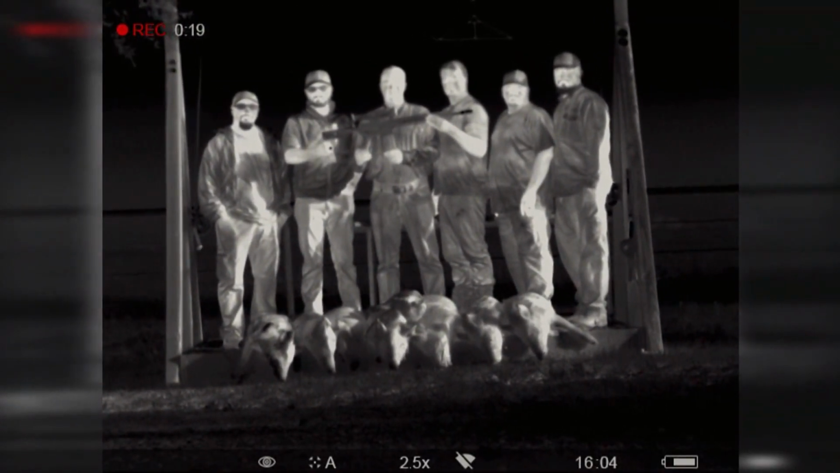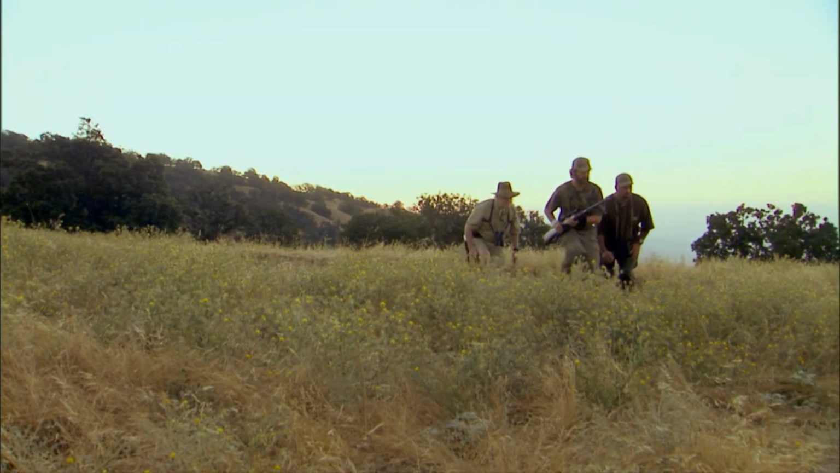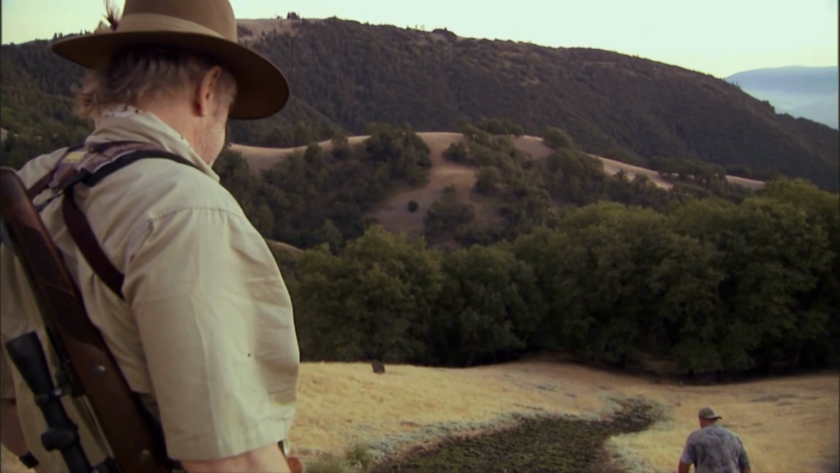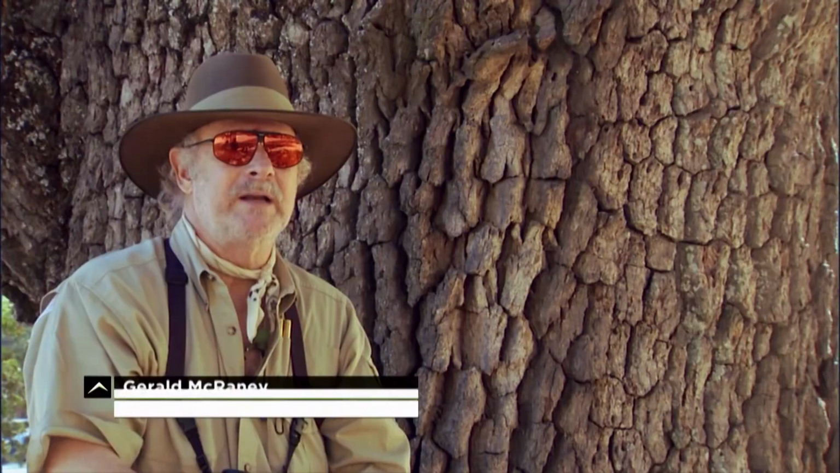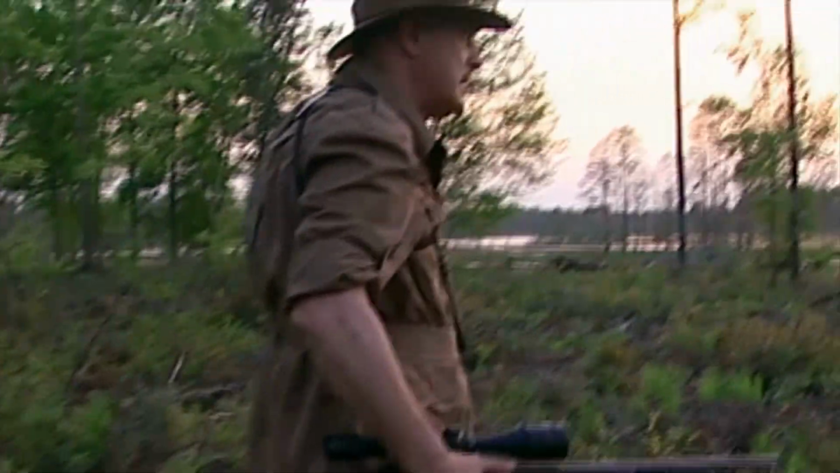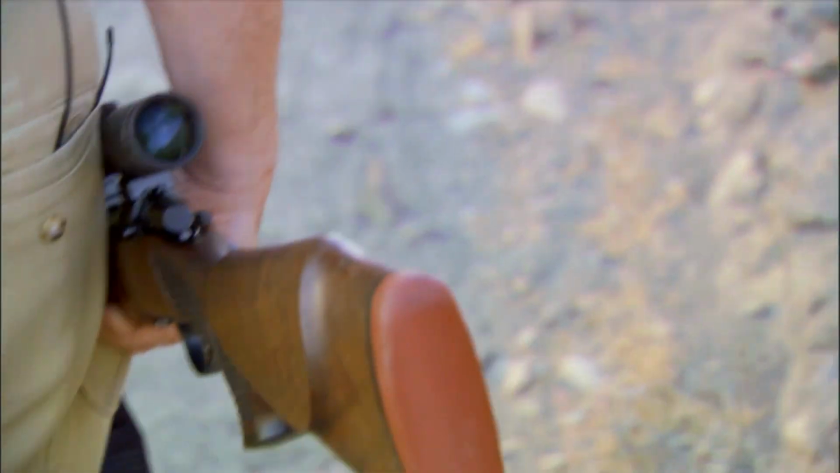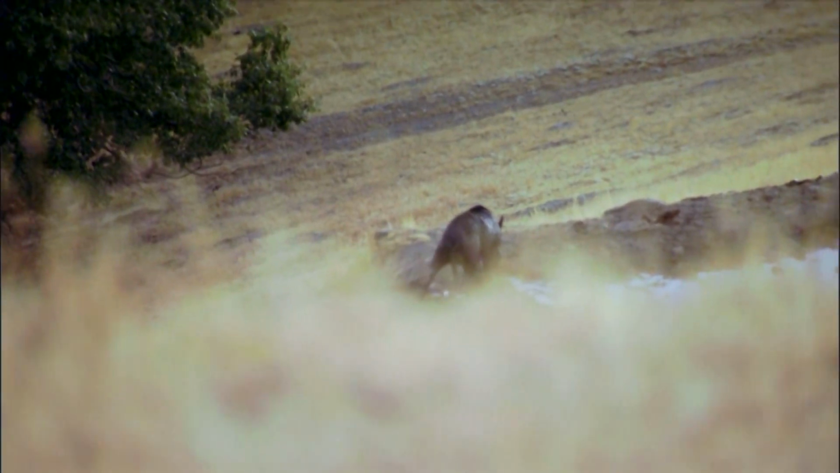While Texas can be considered ground zero for America's battle with wild hogs, feral hogs are a problem from coast to coast. Just a few hours north of Hollywood, Emmy-winning actor Gerald McCraney takes a hiatus from Tinseltown to stalk wild boar. I've hunted pigs here in California before, a lot of them back home in Mississippi, Louisiana, Africa.